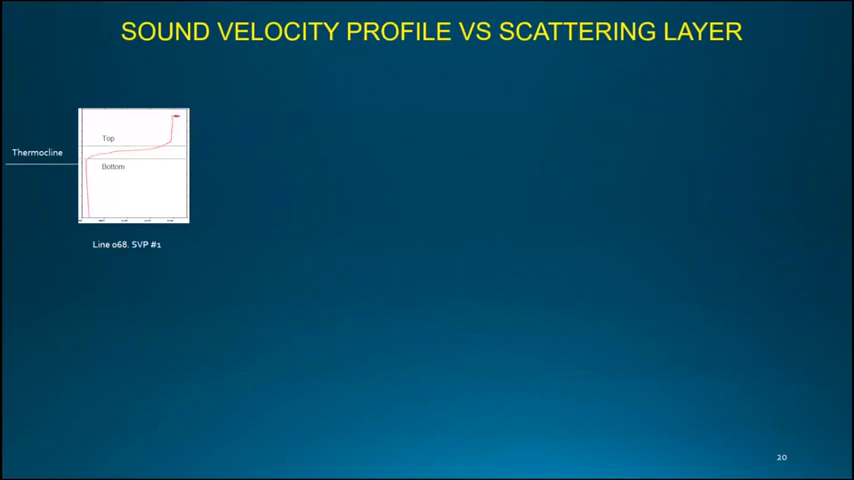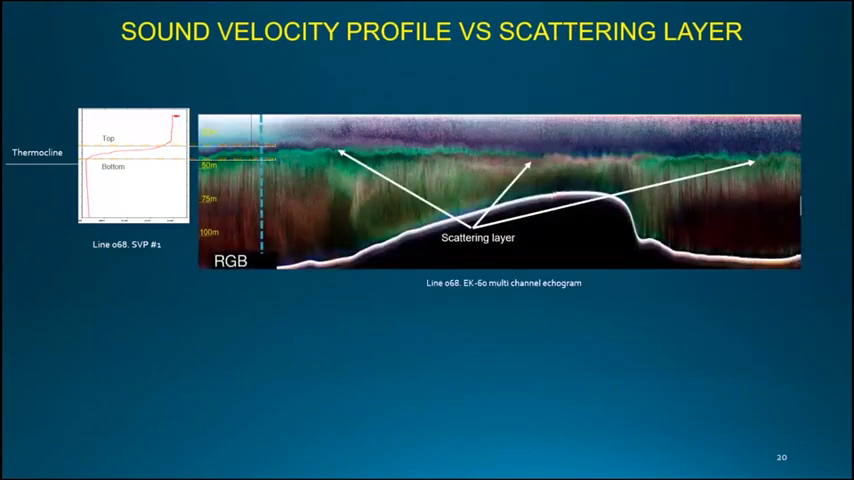So what to do next? Now we have studied the top and the bottom of the thermocline for each of those 500 samples. We're going to find correlation with the scattering layer that is found on each of the echograms. So we can see here, this blue line corresponds to the location of that MVP. And we can see that distinctive boundary layer that is just between the top and the bottom of the thermocline.